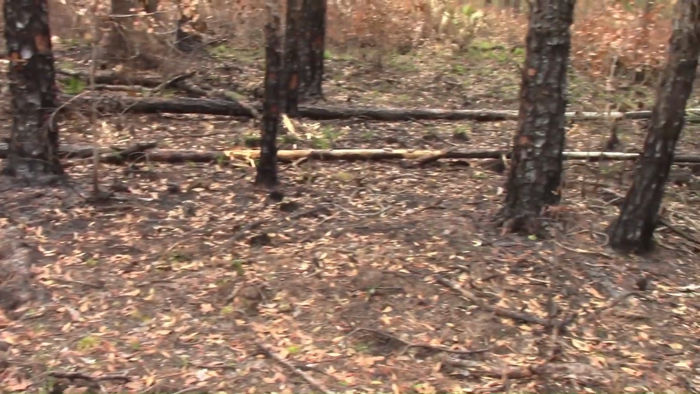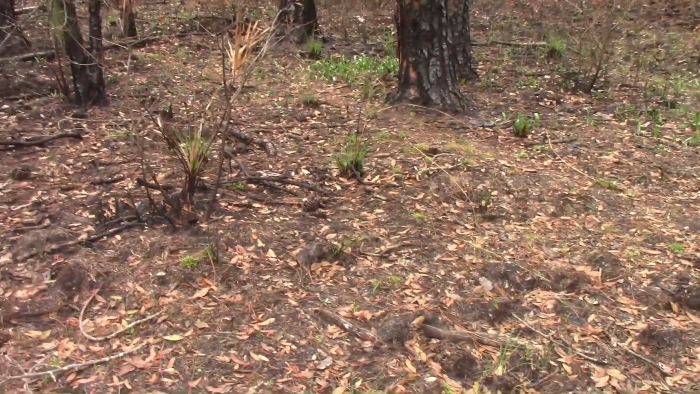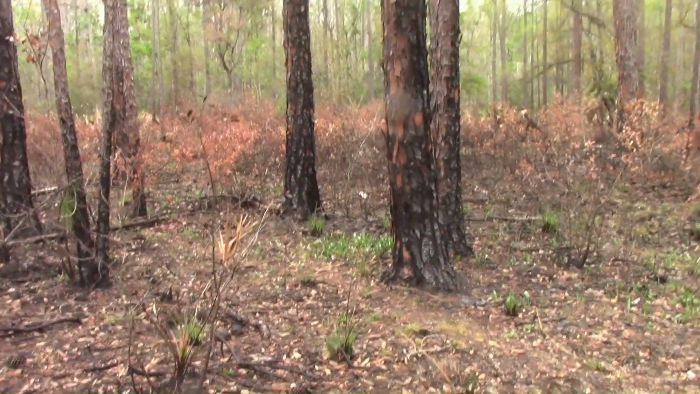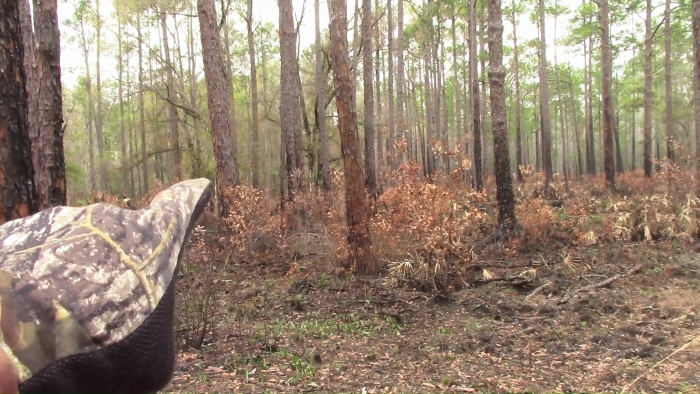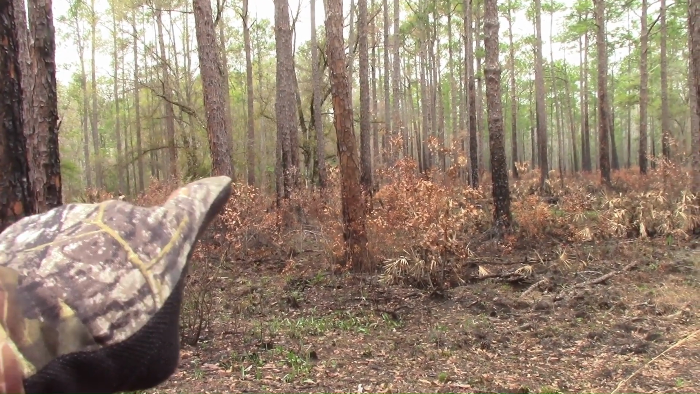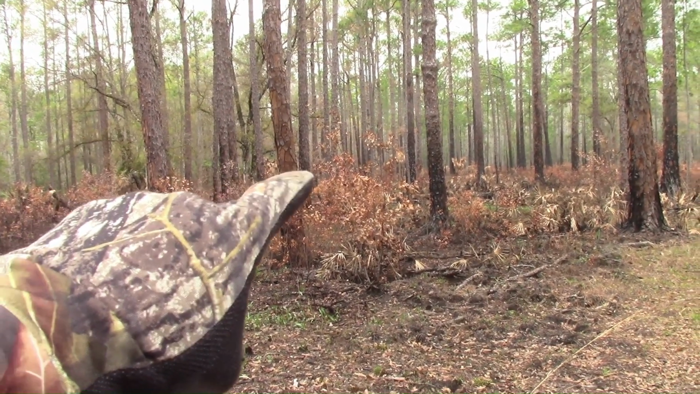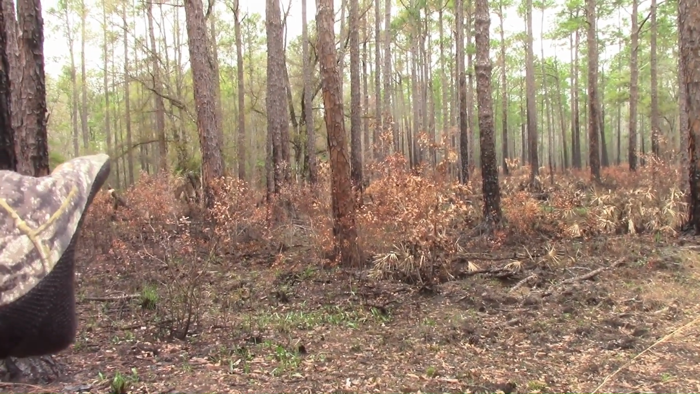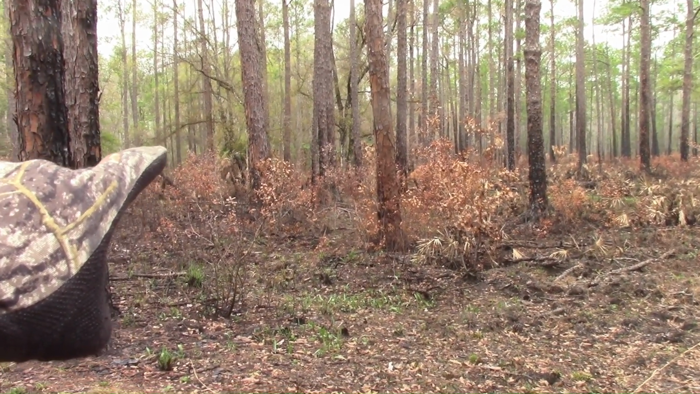Alright, so the cypress head right here, the cypress swamp, is where that tree stand is. I found that footprint in that break, headed into the swamp, into that trail where I found the break.